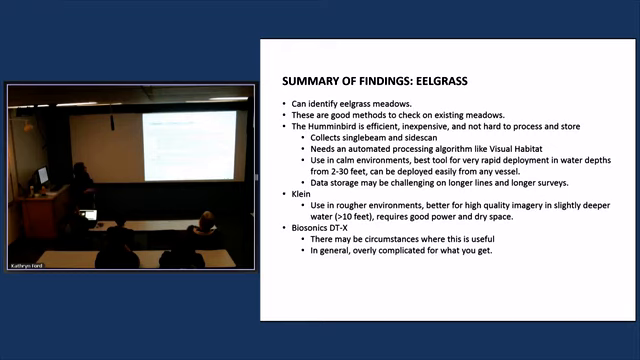The Humminbird was really efficient, very inexpensive. This is a $600 system. We just bought 3 of them. It's not hard to process the data. It's very easy to store the data. It's pretty small files. Collects both single beam and side scan. Still, we need that processing algorithm though. So we'll use this for our bay work. It'll be perfect for these estuaries that we go out in a lot.